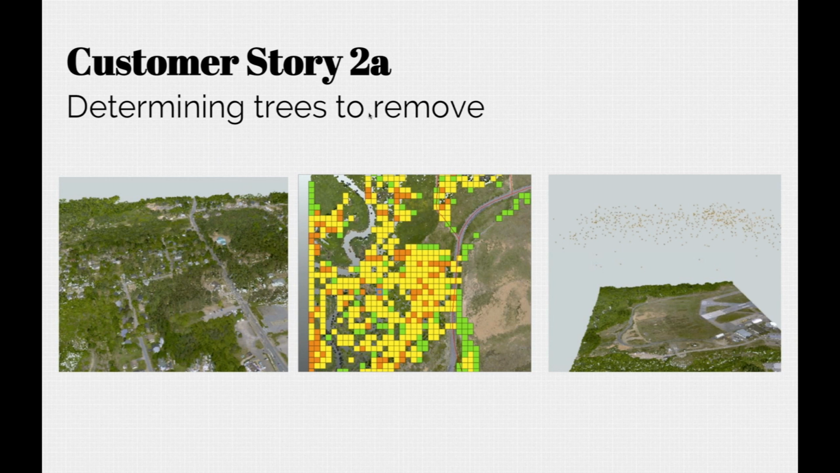So we found this to be a fairly common scenario. People have flown LiDAR somehow, or they have LiDAR, and they want to know something about their trees. And so this first example is from our friends that run a small airport. I think it's actually National Defense somewhere in Canada, and they need to make sure that the trees aren't getting too high at the ends of runways.